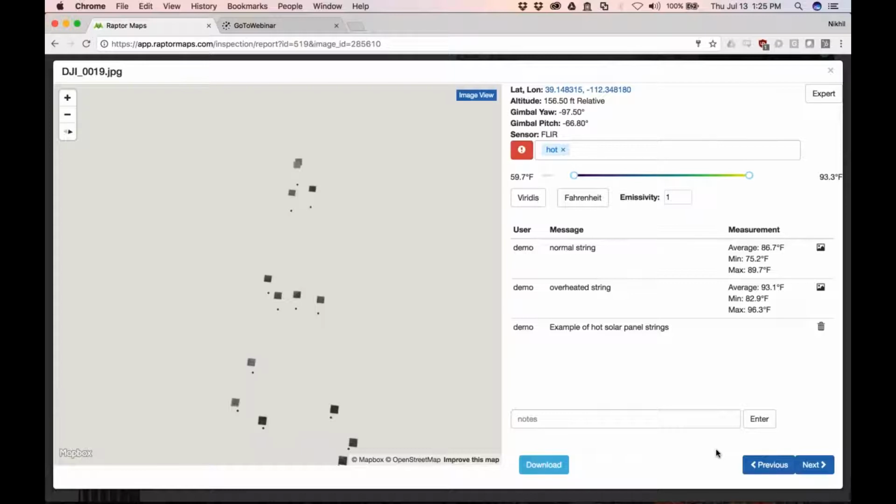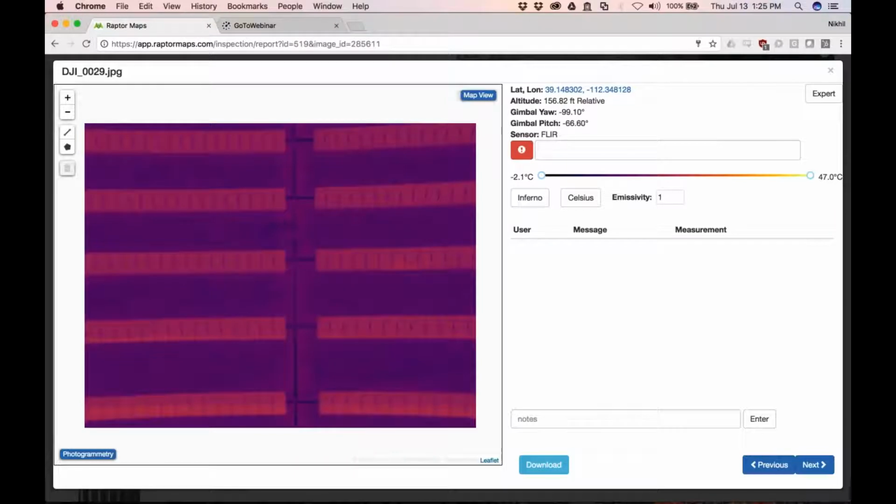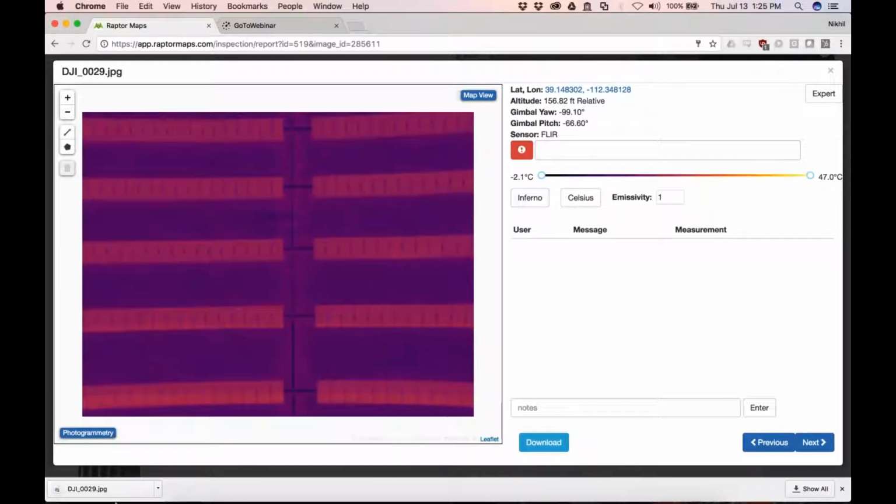One other thing for the thermographers out there, you might have some people saying, this is good at a basic level, but I need every single thing that's available to me in something like FLIR Tools. We've made it easy to just hit the download button. It downloads that image exactly as you uploaded it, and so if there's any one particular image you want to give a thorough workup, you can do it that way.